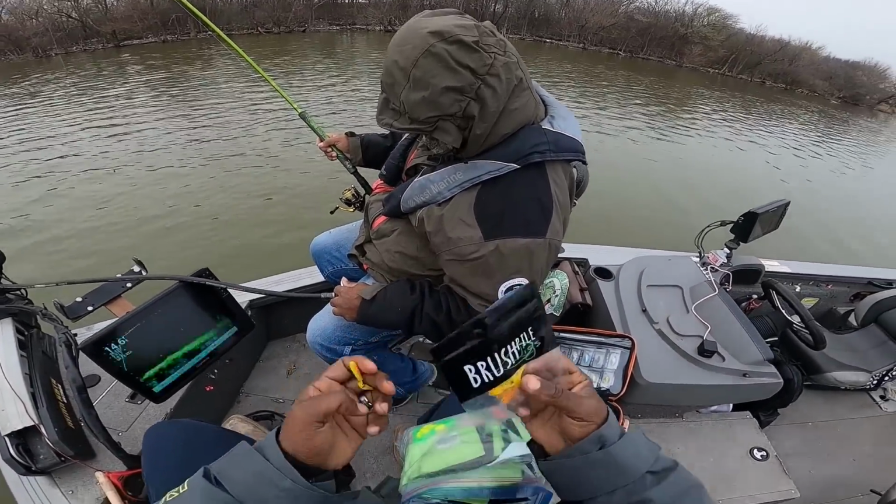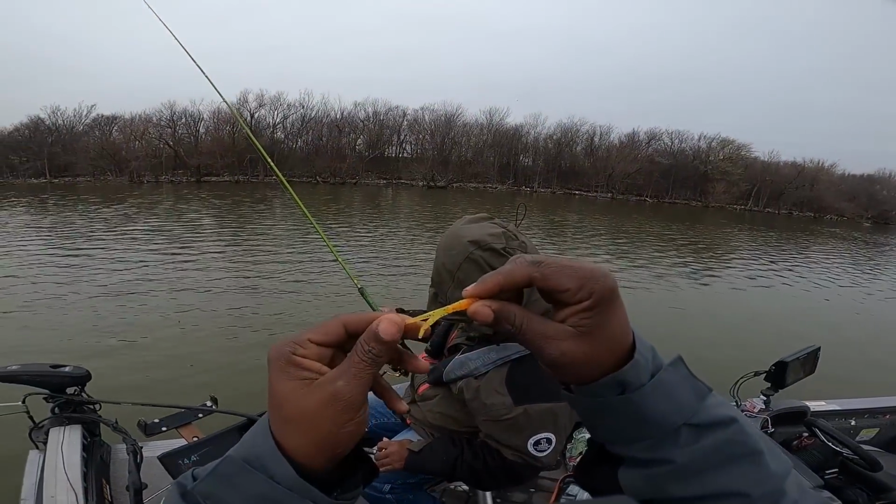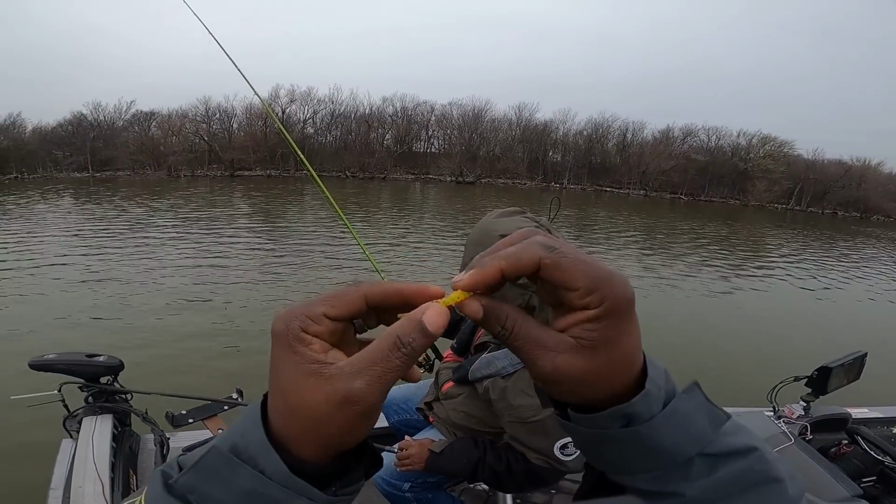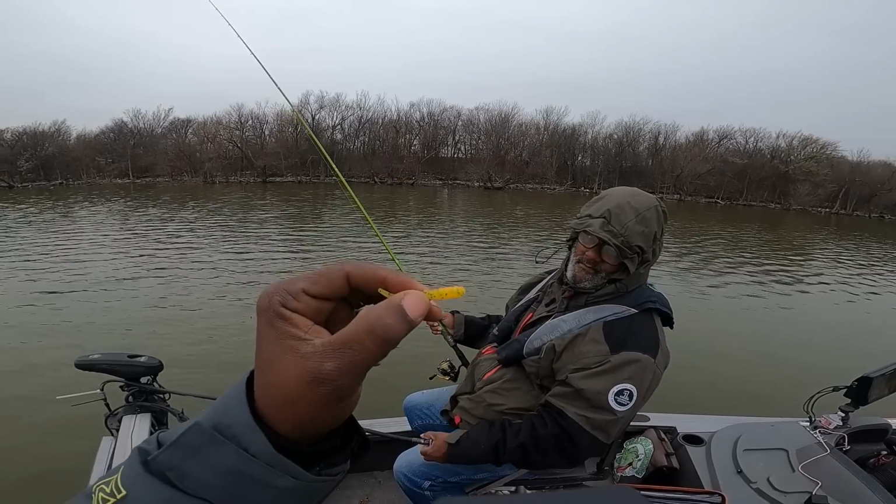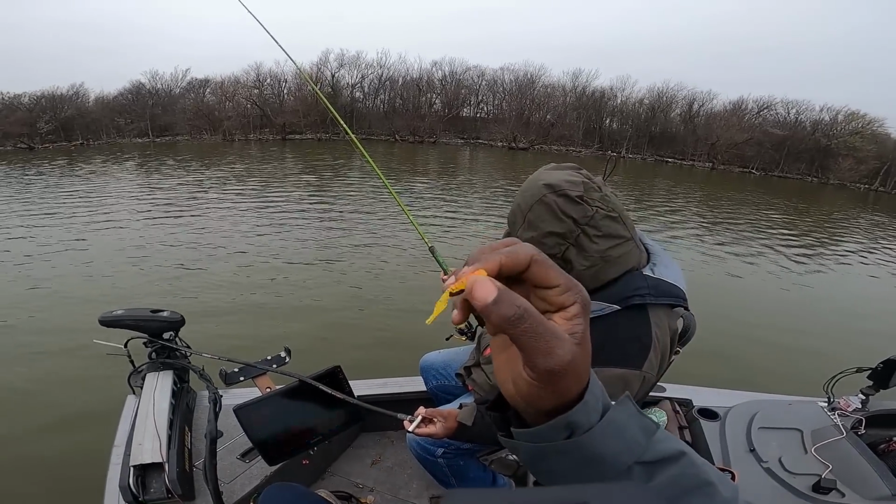Check this out, man. It's got a really cool tail on it. Little split tail situation. Don't talk about my hands, y'all. Just got off of work. And it's that Raging Cajun, man. High contrast, man, for this murky water that we're gonna be dropping in.